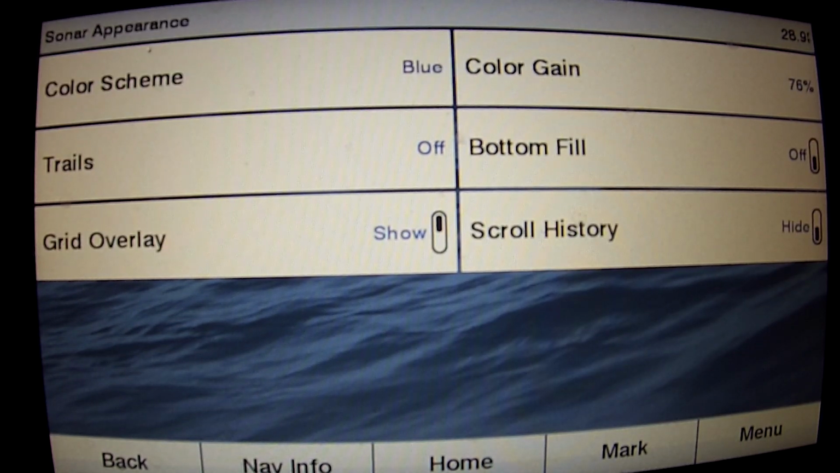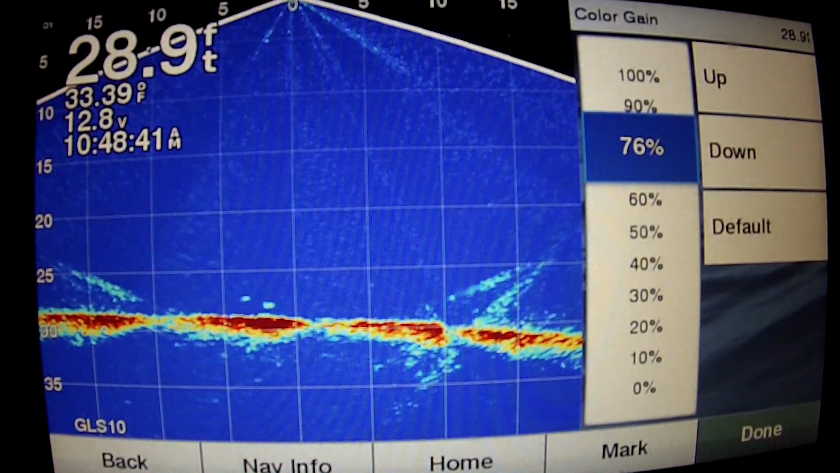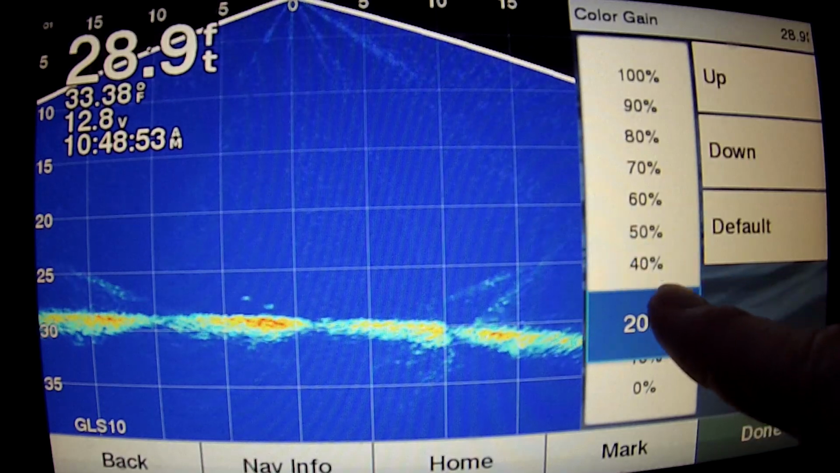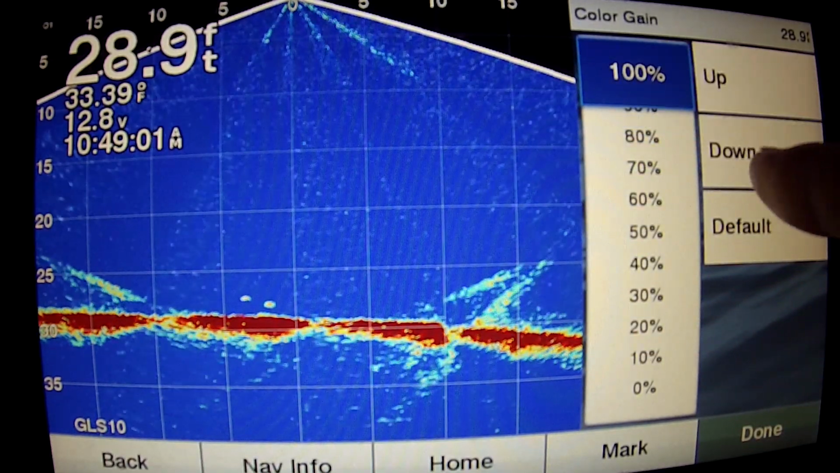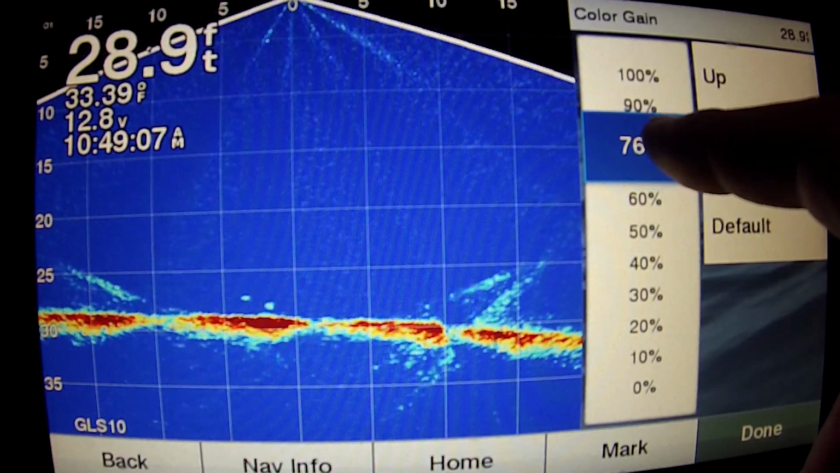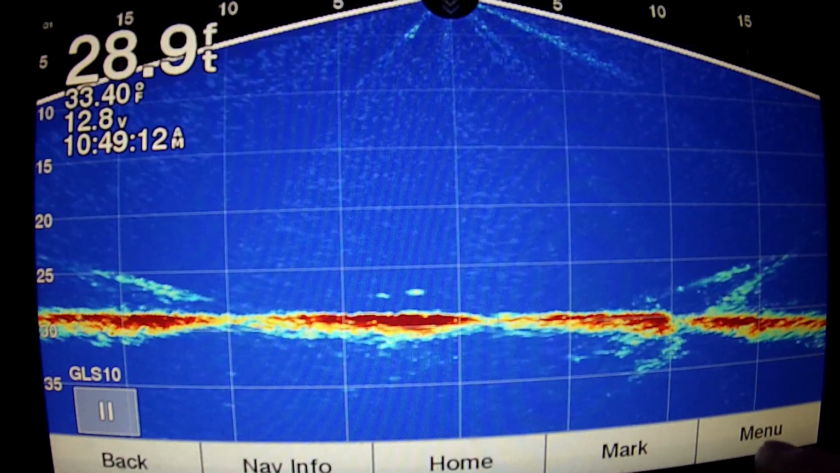And sometimes you can go to your appearance, you can change your color scheme, but another one is the color gain. So if you go down with that, it just kind of shrinks that up, get rid of a little bit of that gain. So if you go down and up, you can kind of see how it adjusts it. You can kind of feel out what is best for you. A lot of times default does okay. I like to have it up a little bit more at this spot specifically. So I'm going to bring it up to around that 80%, and that seems to be working pretty well.